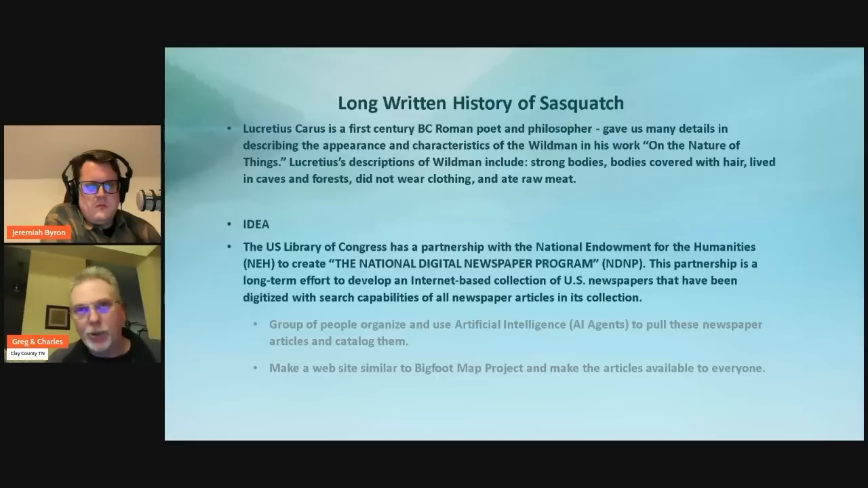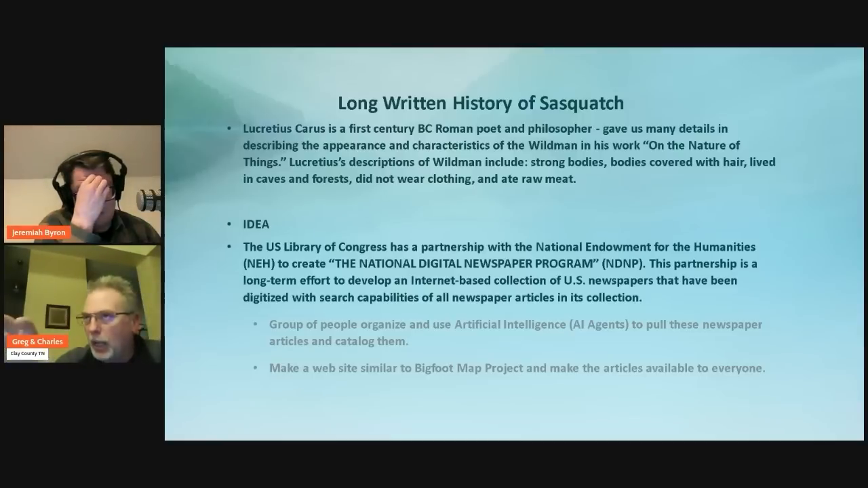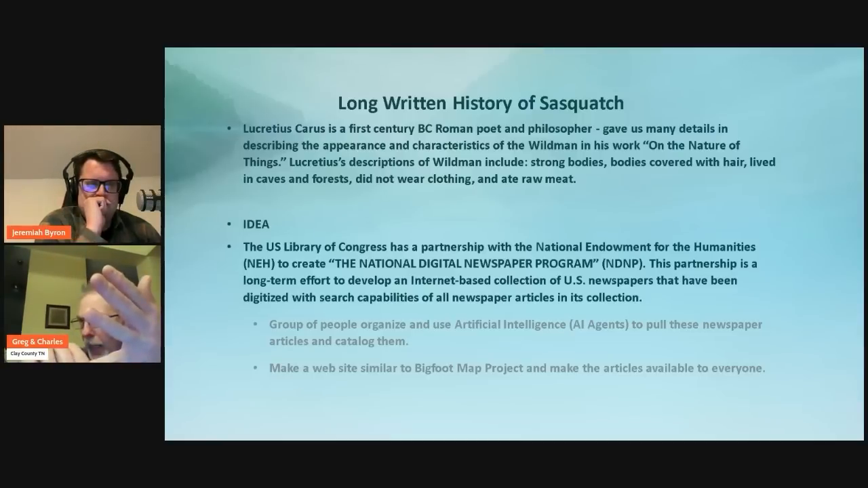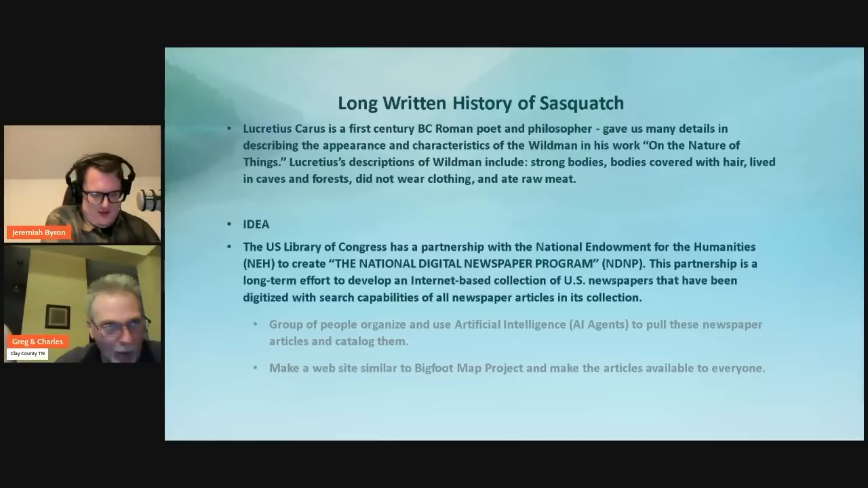And this may interest some of your folks or not, but what Charles and I had talked about, what if we got a group of people together, and with this program and with the emergence of artificial intelligence to write AI agents to search these archives, pull all this information out? Because from the research I've done, "wild man," particularly in the 1800s, was used to describe politicians, a derogatory term. They're out of the norm. They're wanting to do something left-wing or something. We'll call them wild men.